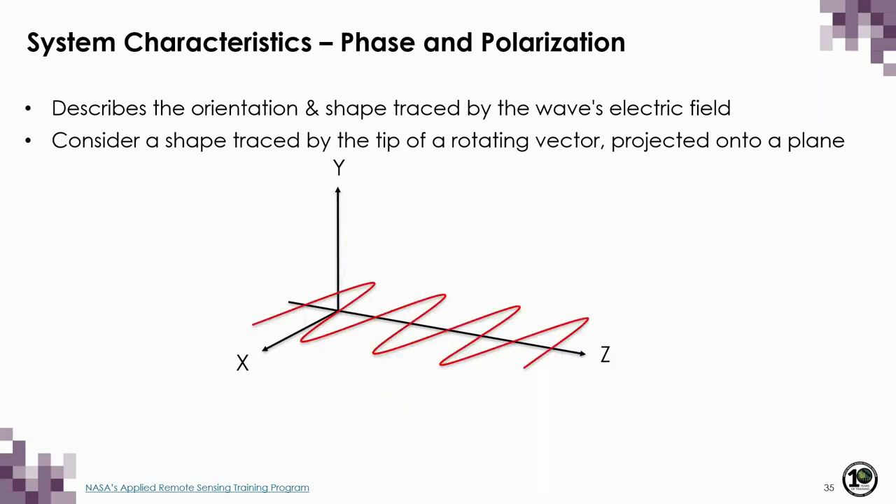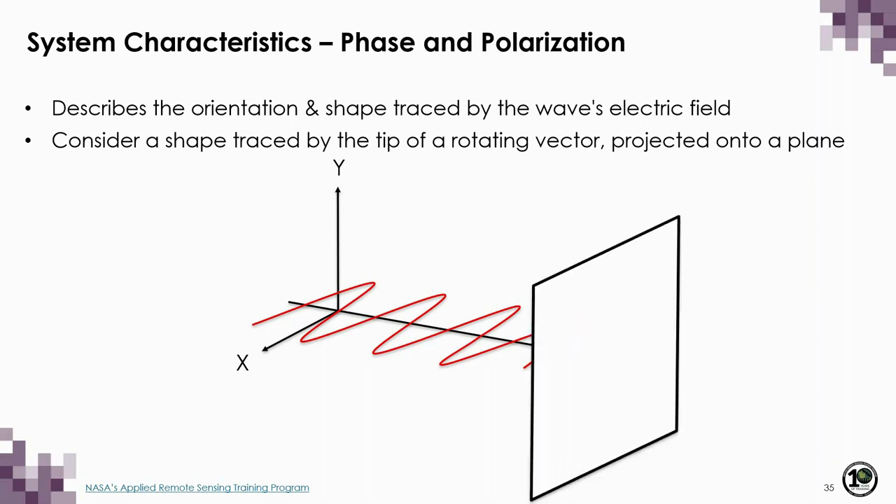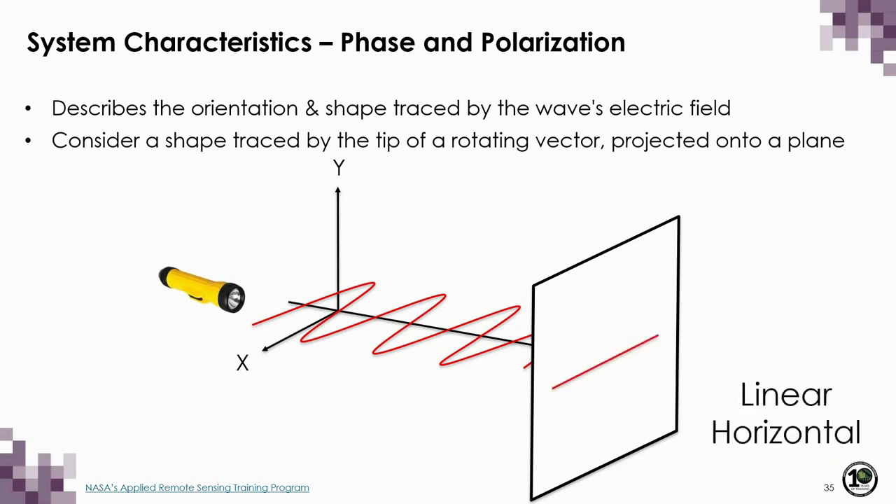Now imagine that the electric field vector is just oscillating in the horizontal direction parallel to the x-axis. The red line again really represents the path traced by the tip of the electric field vector through space and time. Now again, let's imagine that this path, this red line, is a solid object. If we were to shine a light behind it, then the shape the object would project onto this flat surface would just be a horizontal line. And this is what we call linear horizontal polarization.